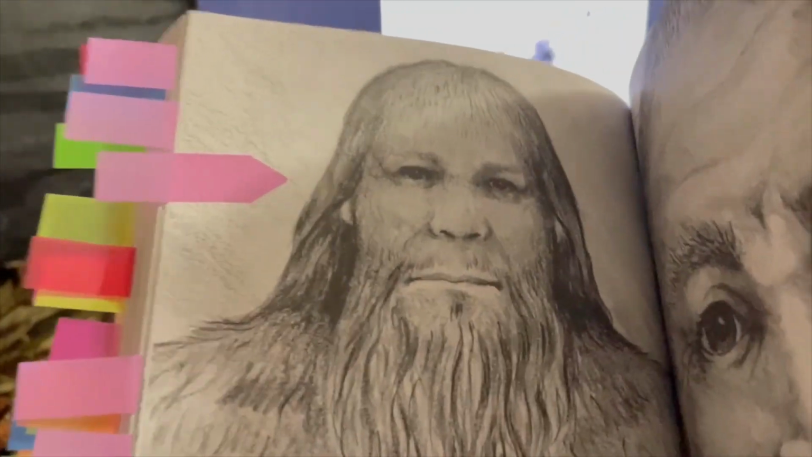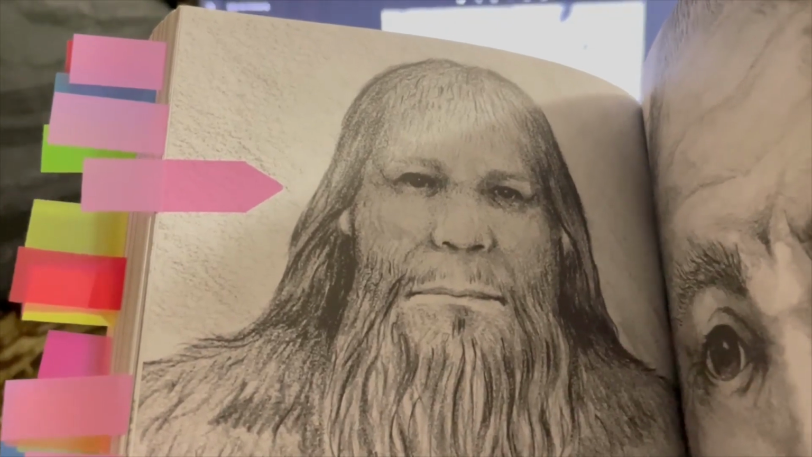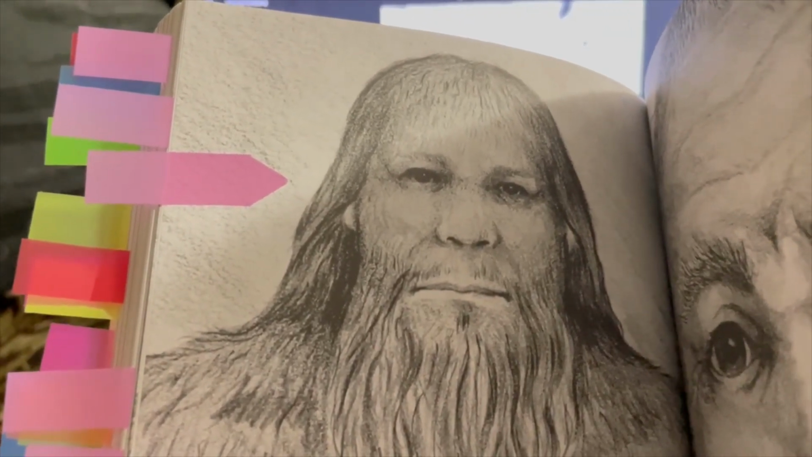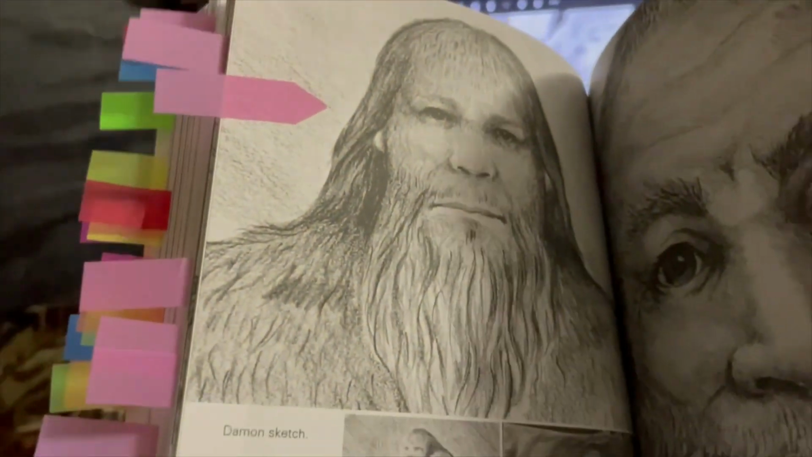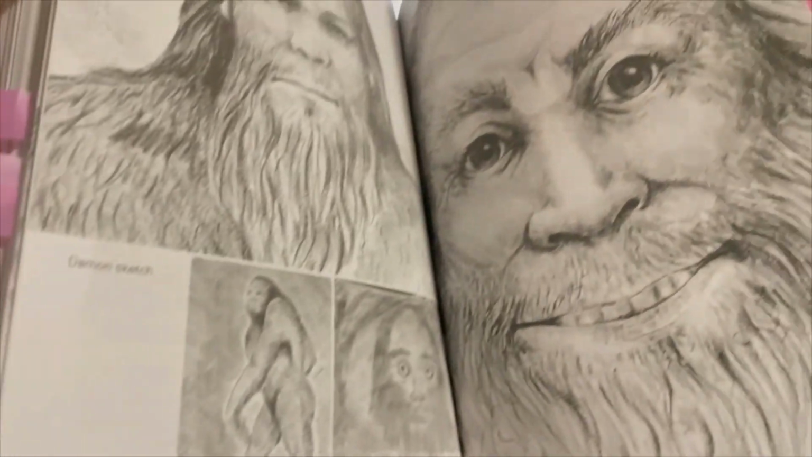Alright, so this is one of the main ones here I was wanting to look at. See, he really looks more Native American. They don't look like apes. And that's what I'm thinking, he looks more Native American. So I'm just trying to do comparisons to what I've found and what I've been researching. And they have hair on their body, which, like I said, it looks to me like his arm is covered in hair.